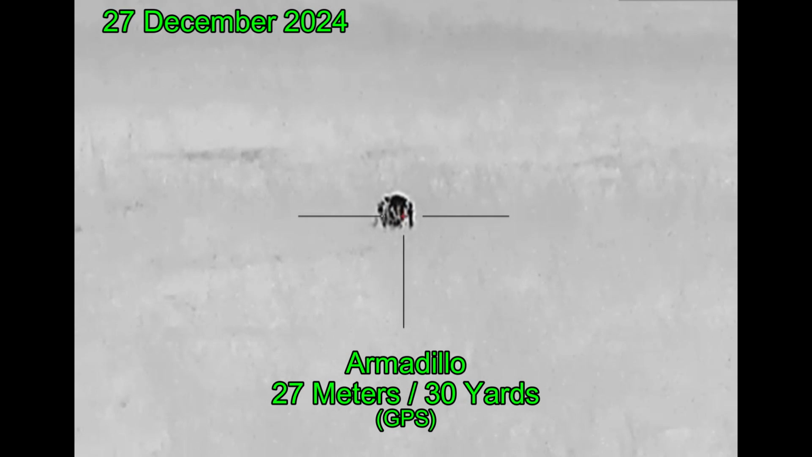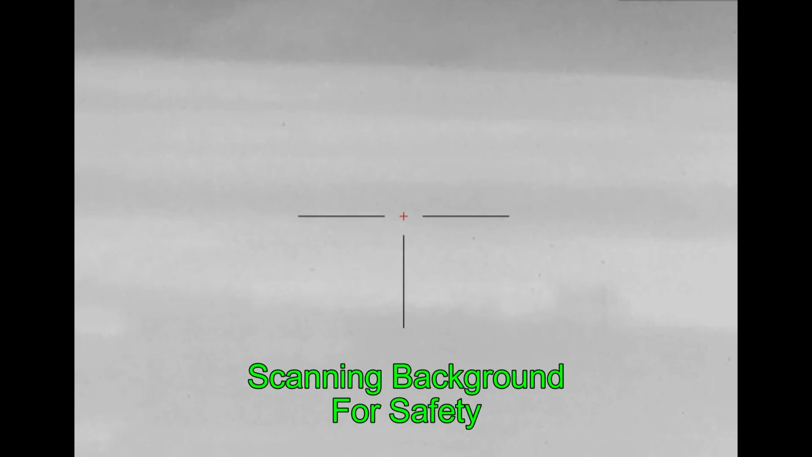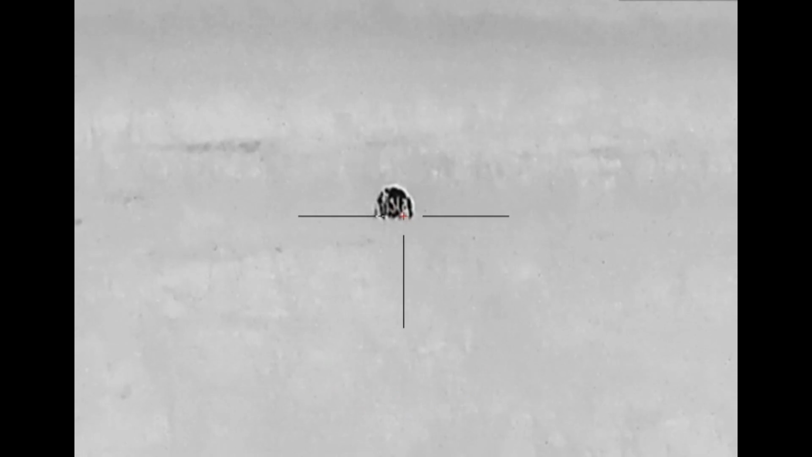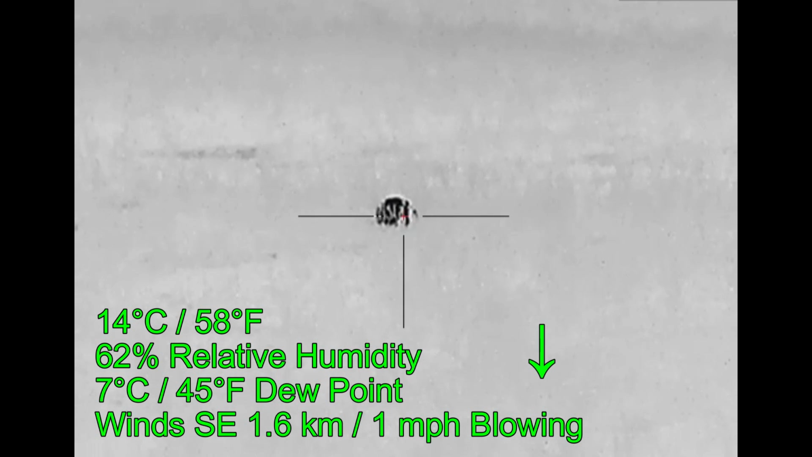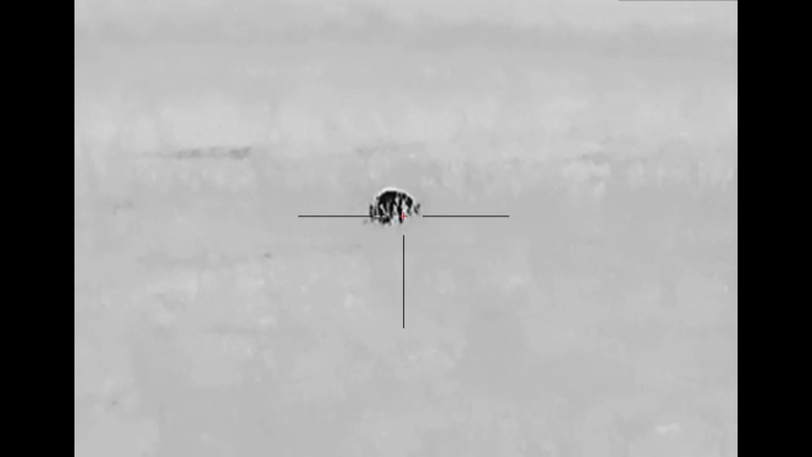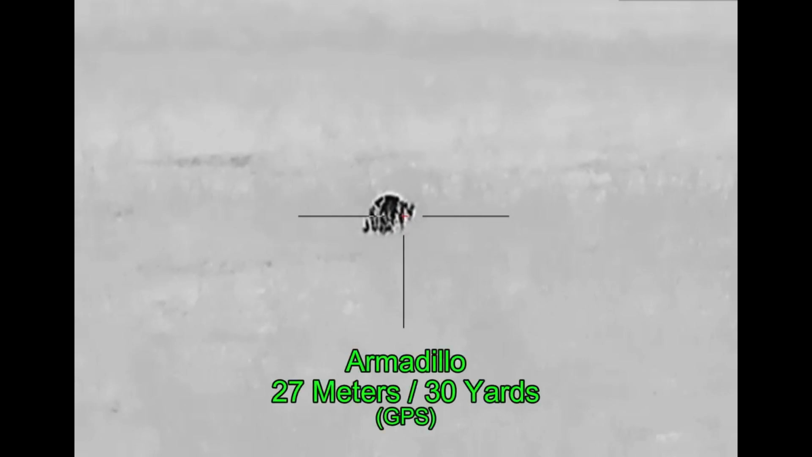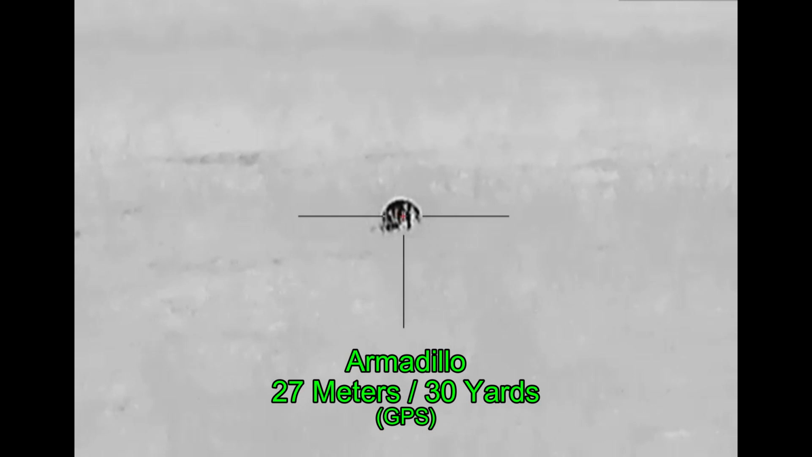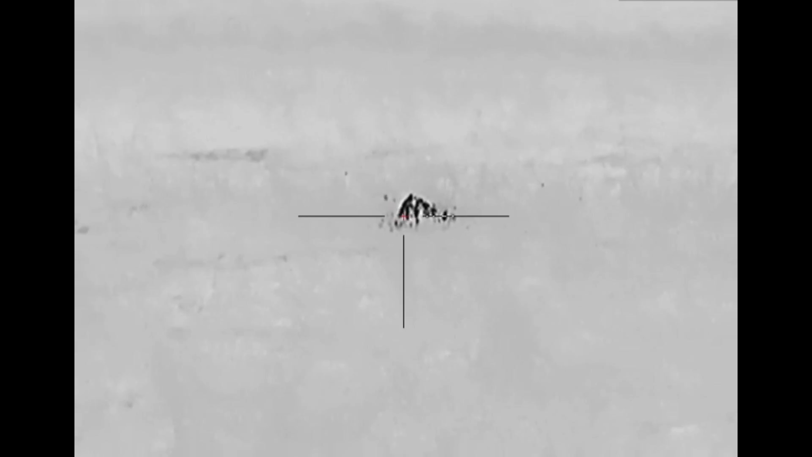Back on the property where I shot the armadillo earlier, this is another night. I've been here for several hours, and once again, no hogs have shown up. So before leaving the property, this is a target of opportunity. Here I thought I might try a headshot on the armadillo, but when my view wasn't improving enough to make that happen and it wasn't necessary, I just went ahead and dispatched it in place.